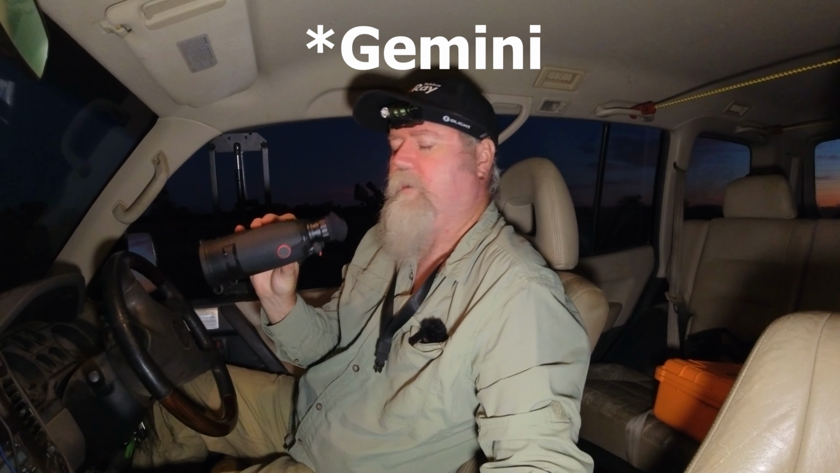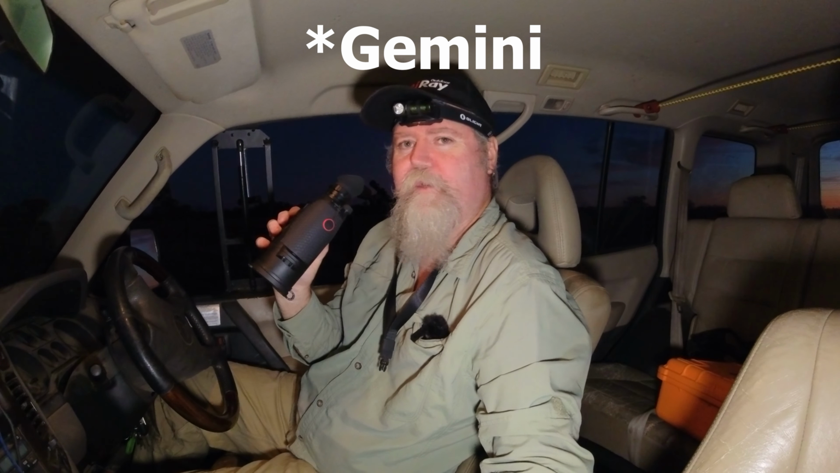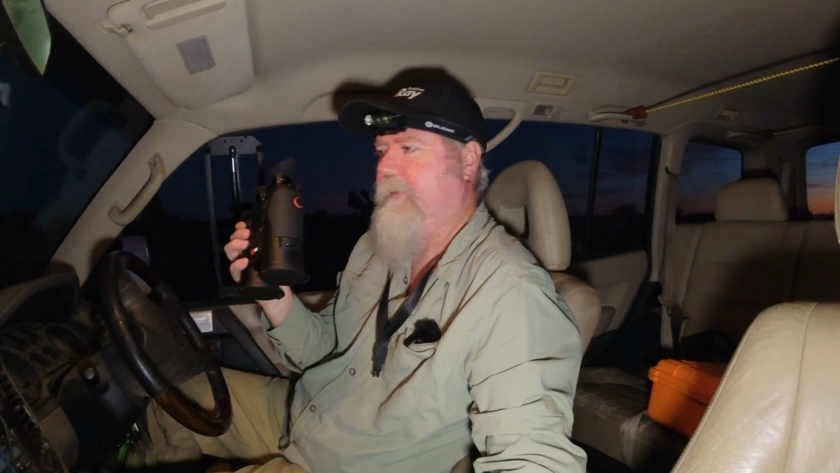And I have actually got a new toy to play with. I've got the new InfiRay Genie binoculars. These literally arrived this afternoon. I put the batteries on charge and had a quick look through it, to see what it was roughly about.